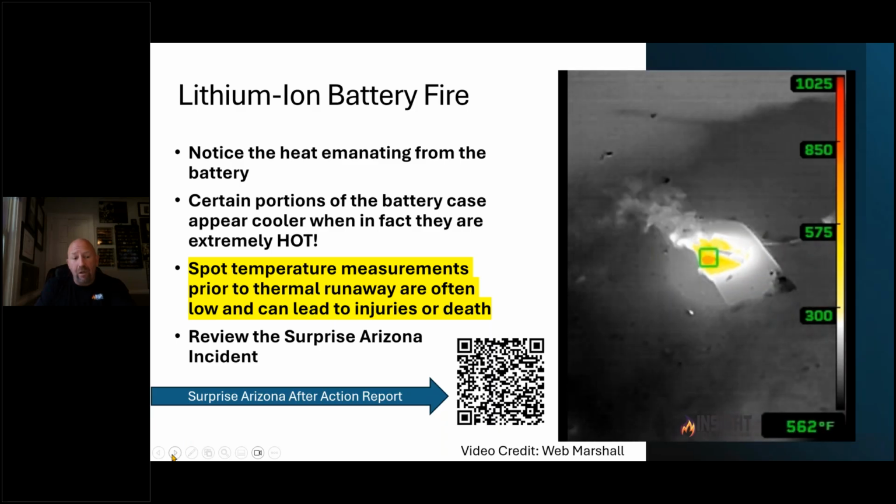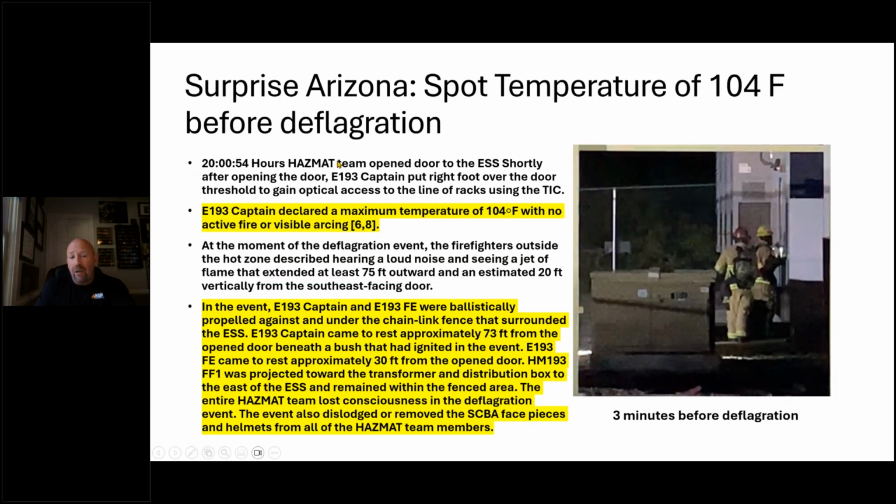The incident report says right here that at 8 o'clock, the team opened the door to an energy storage system, which is a big box of batteries. The captain put the right foot over the door threshold to gain optical access to the line of racks using the TIC. The captain declared a maximum temperature of 104 degrees Fahrenheit with no active fire or visible arcing. This picture was taken 3 minutes before deflagration.